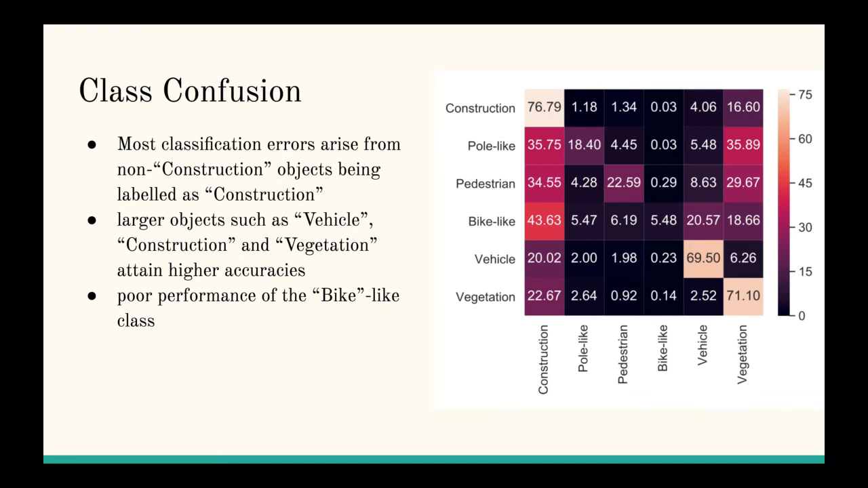We inspected the camera streams and we saw that most of the bikes were either leaning on a wall or in bike racks. So the first one really resembles constructions and the other ones were quite similar to vegetation.